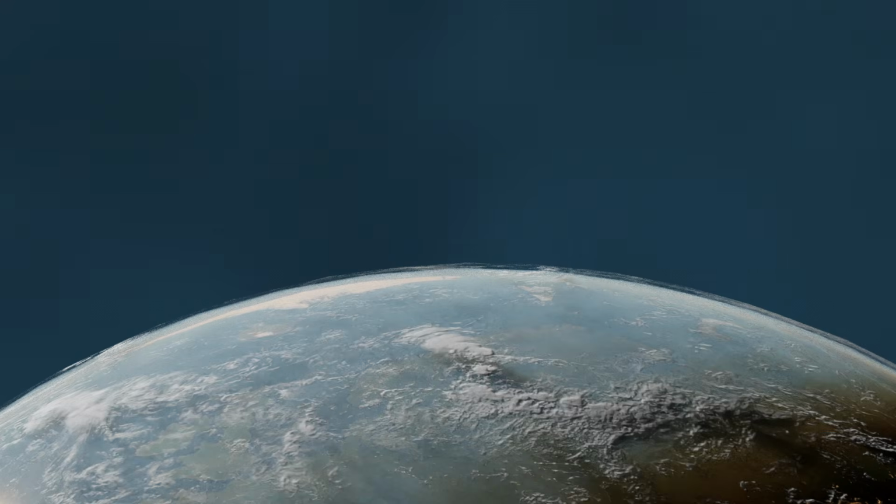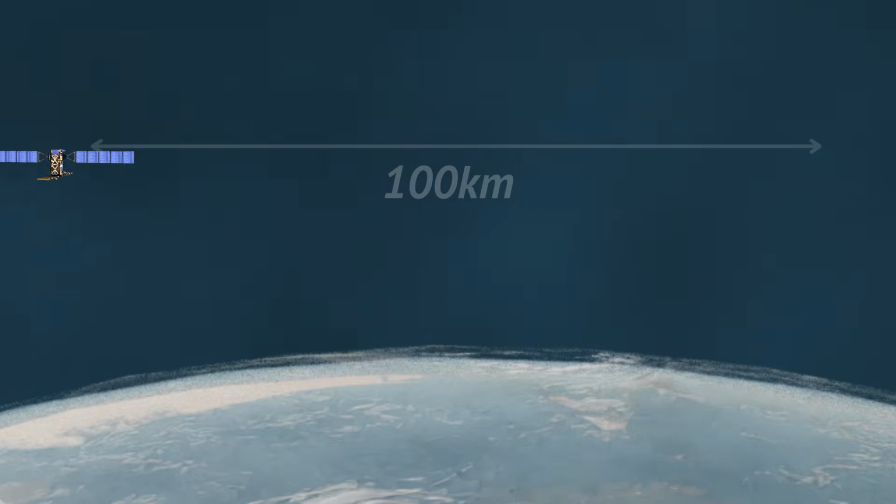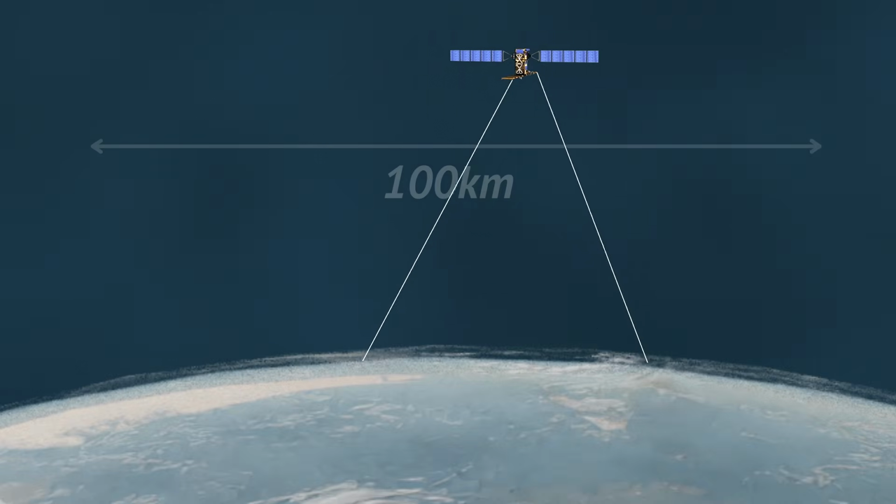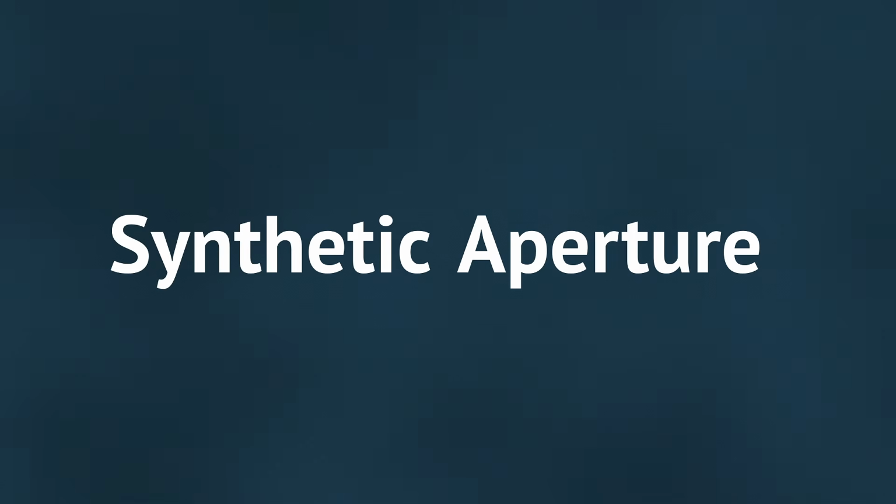But instead of doing it all at once with a single antenna, we can benefit from the fact that our satellites are orbiting the Earth going at about 7 kilometers per second. And that's per second, not per hour. So now, all of a sudden, 100 kilometers is, quote, just about 15 seconds, recording all these signals and processing them all at once as if it came from a single big antenna. That's why it's called synthetic aperture.